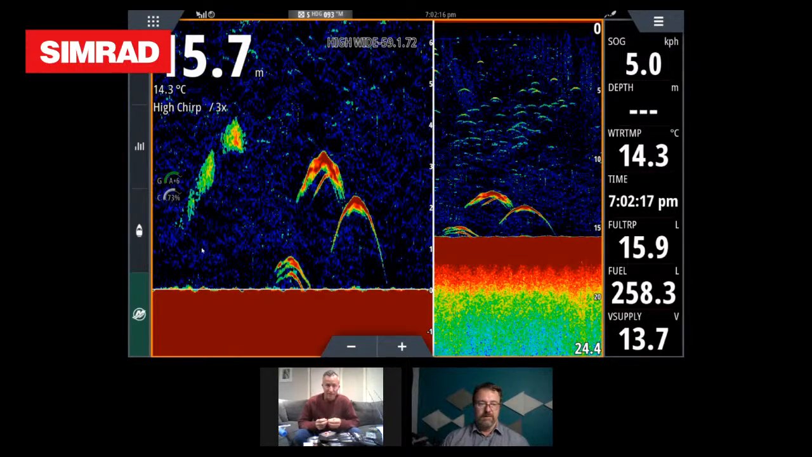So that's a good example again of having it set correctly. I think if we'd have had the gain down lower, you probably would have missed the detail and not marked the big fish. You probably would have only marked 1 of the 3 fish on the bottom, and you might have only seen 1 fish above that big fish instead of getting that detail of multiple fish being there.